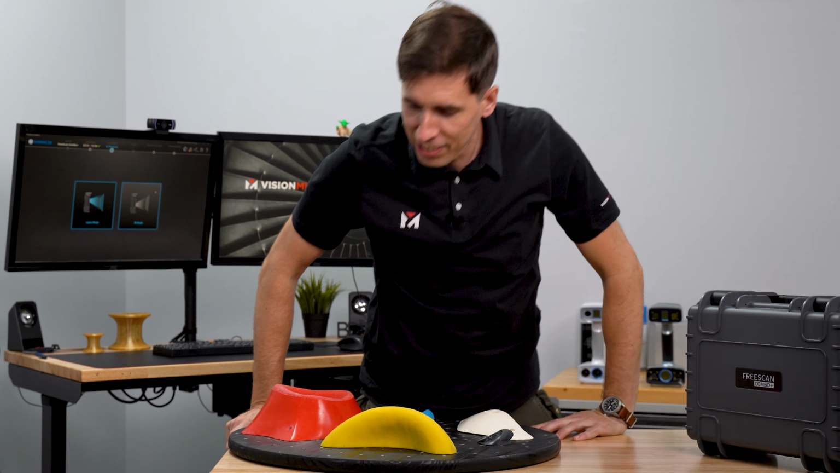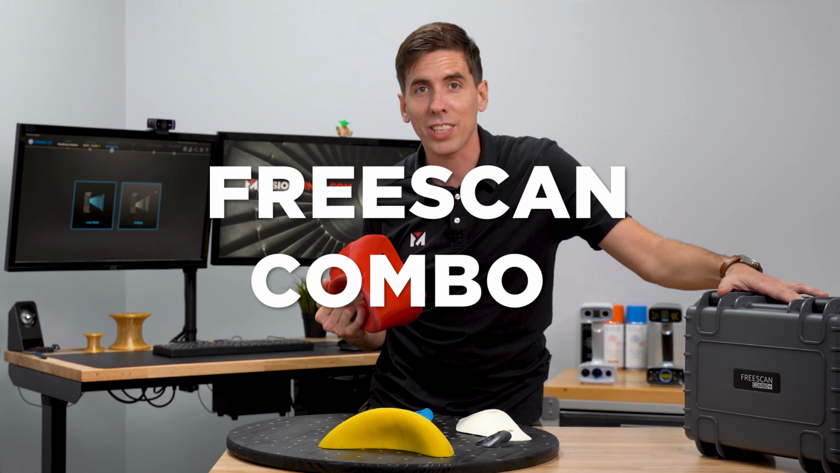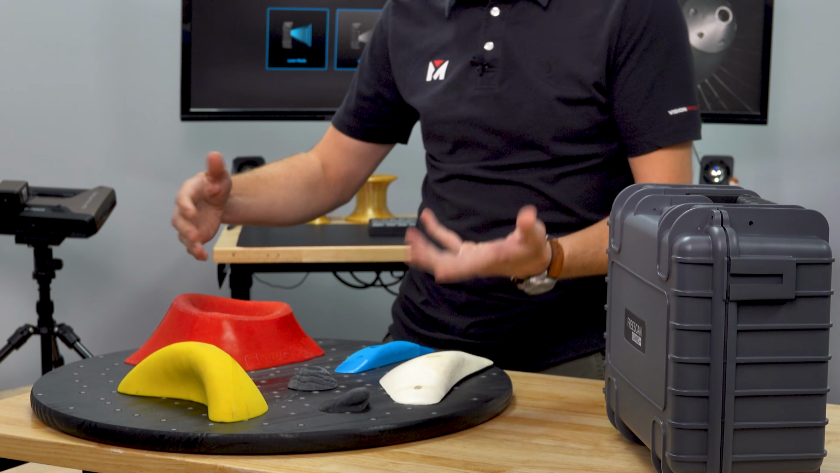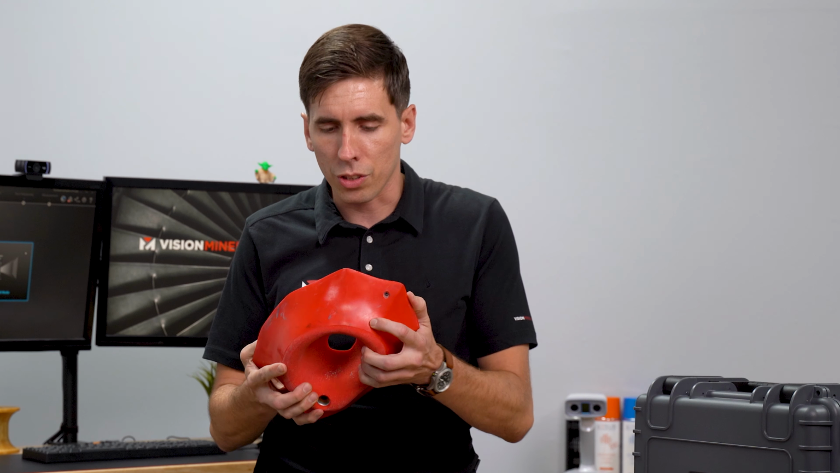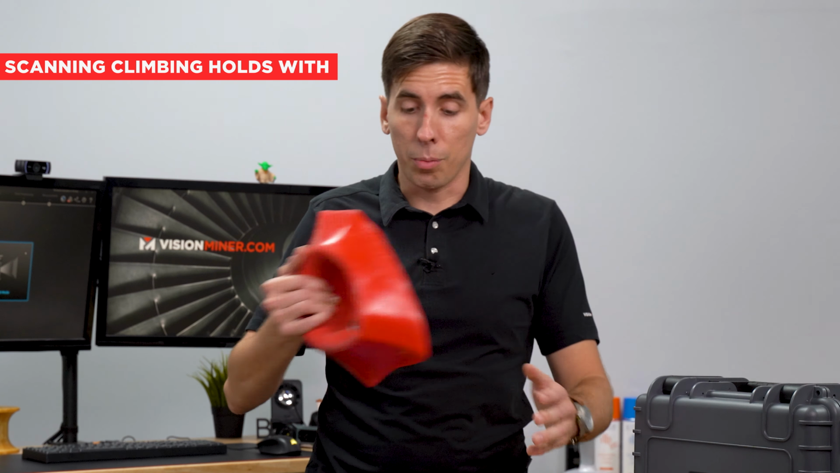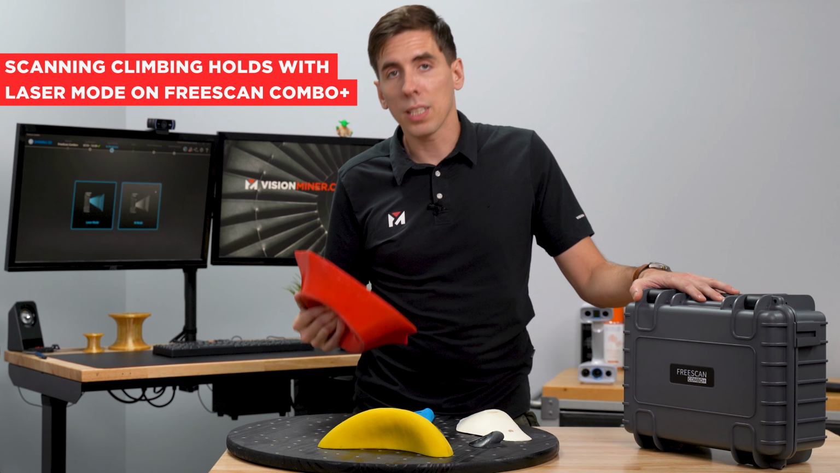All right, guys, today we're climbing into 3D scanning with some climbing holds and the FreeScan Combo Plus. That's right, we've got a variety of climbing holds here today with different surfaces and different textures and different grips and mounting points and all sorts of stuff. So I'm going to show you how easy it is to scan a climbing hold of almost any kind with laser mode on a FreeScan Combo Plus.